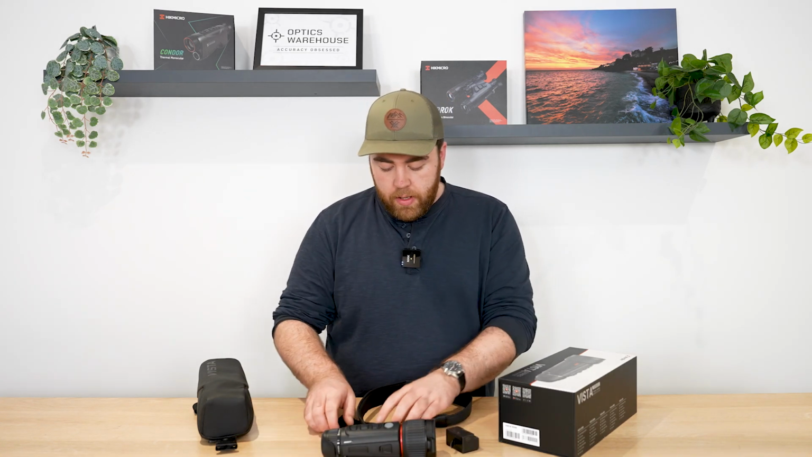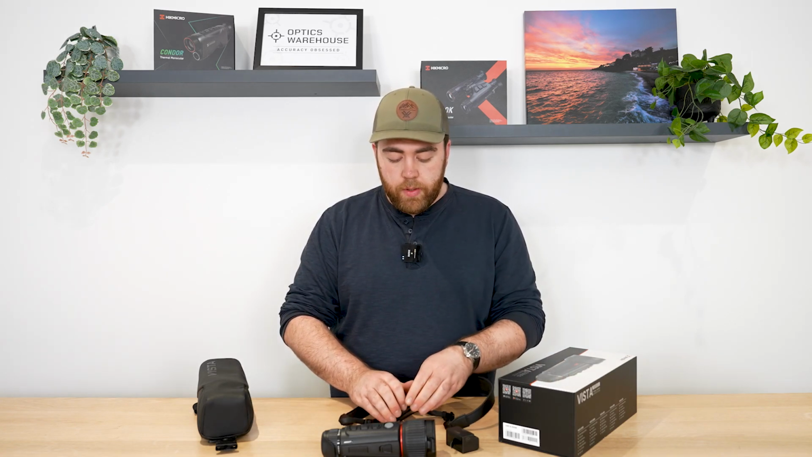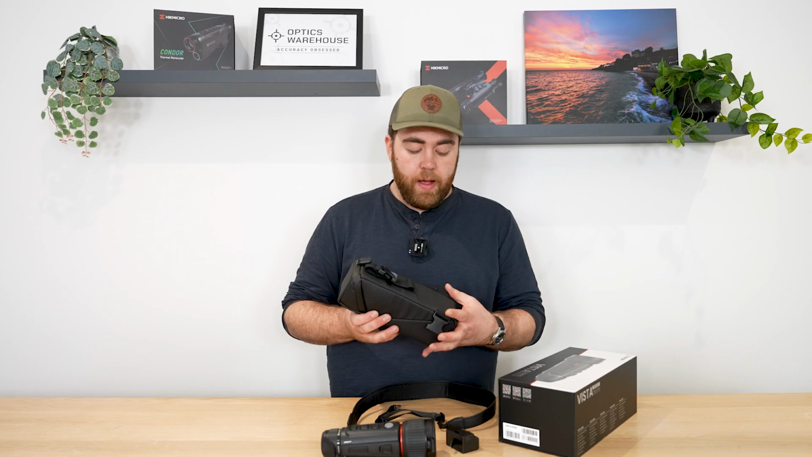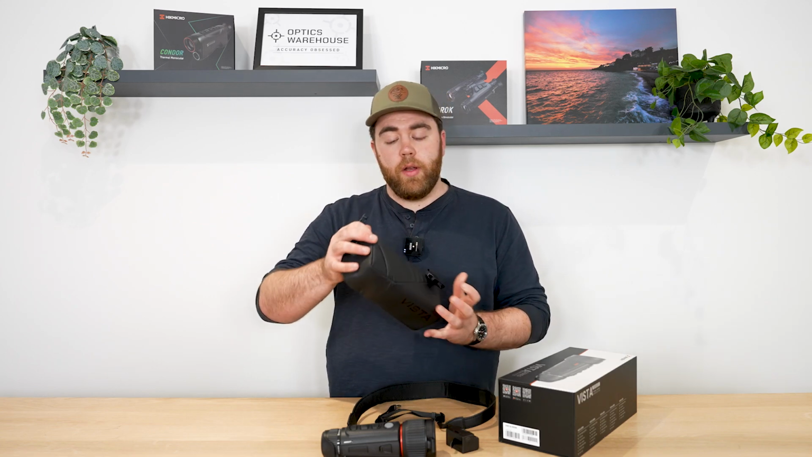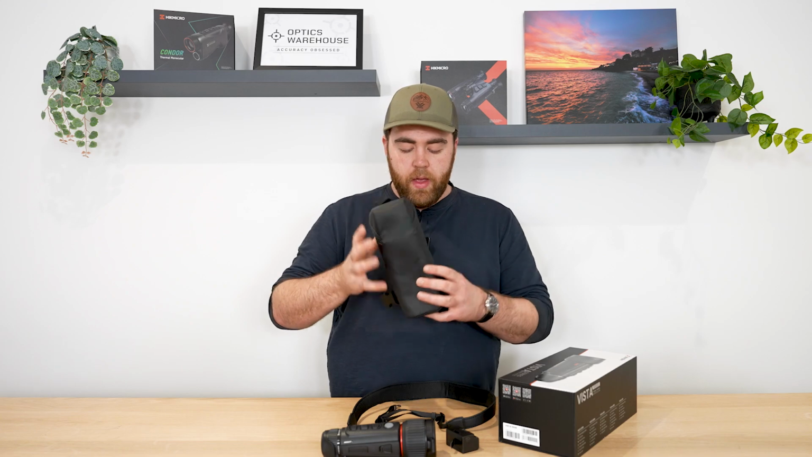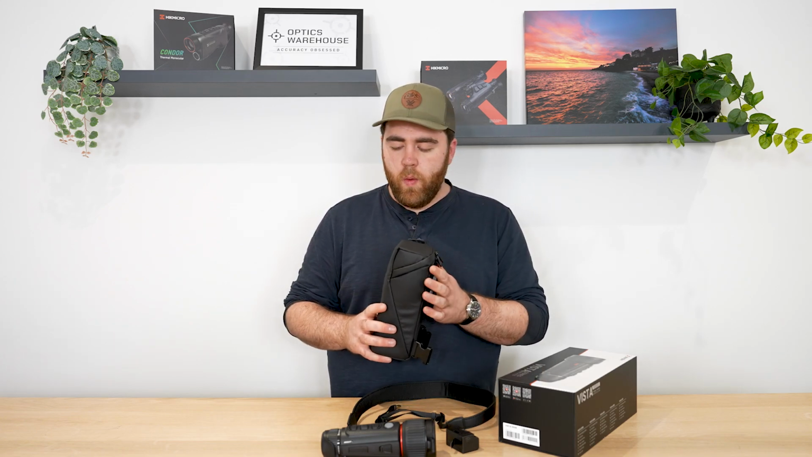A few of the accessories, as mentioned, you get 2 of the batteries. There's the neck strap that comes with it. I used it, not an issue at all. A really handy pouch as well. I haven't got them out, but you've got the straps so you can have it mounted to your chest. That's how I had it, off at an angle. You do have a loop here so you can have it attached to a belt as well.